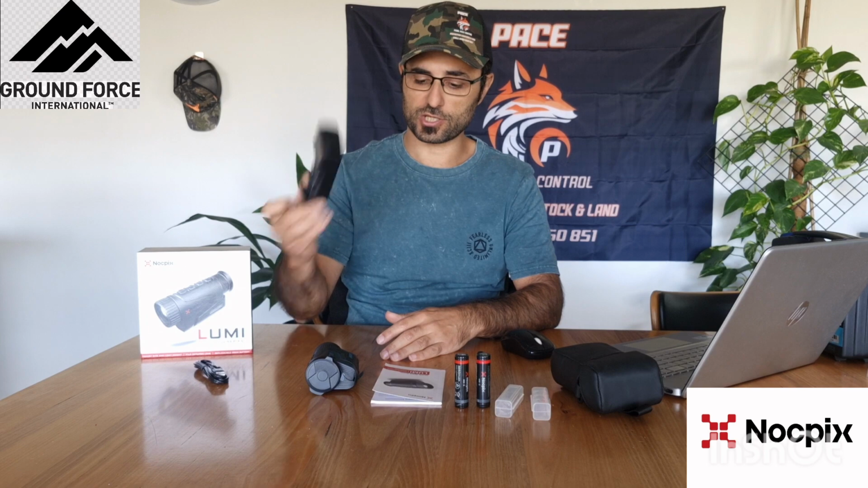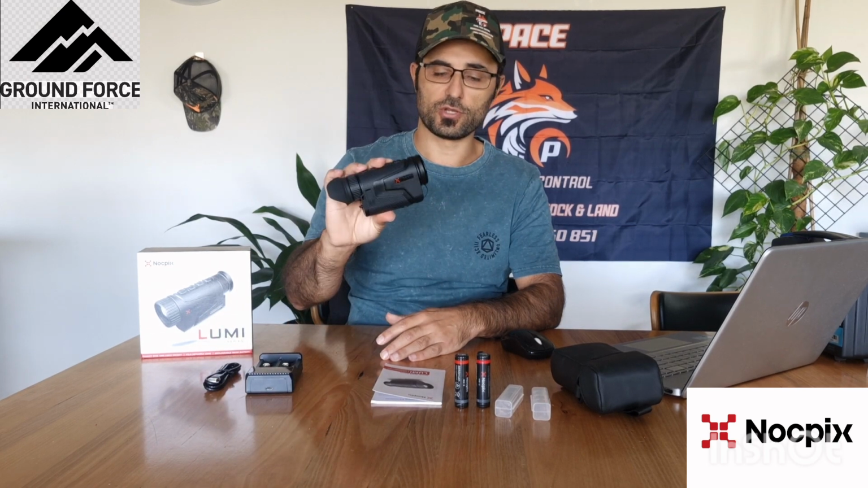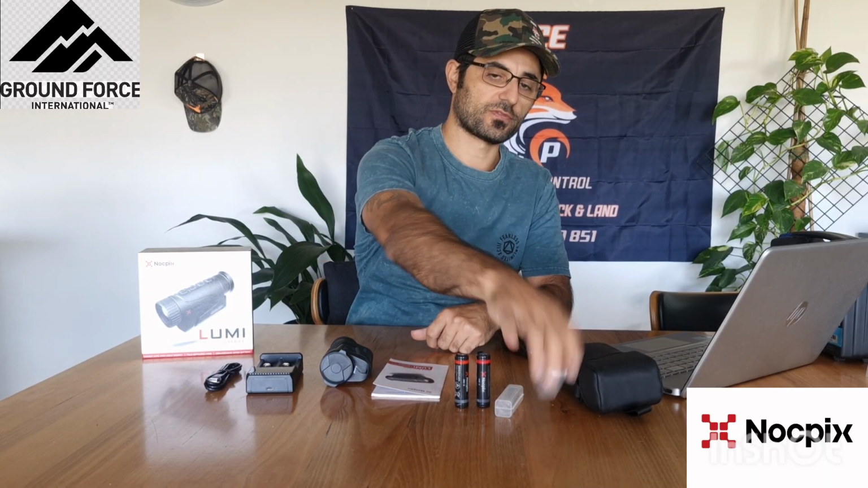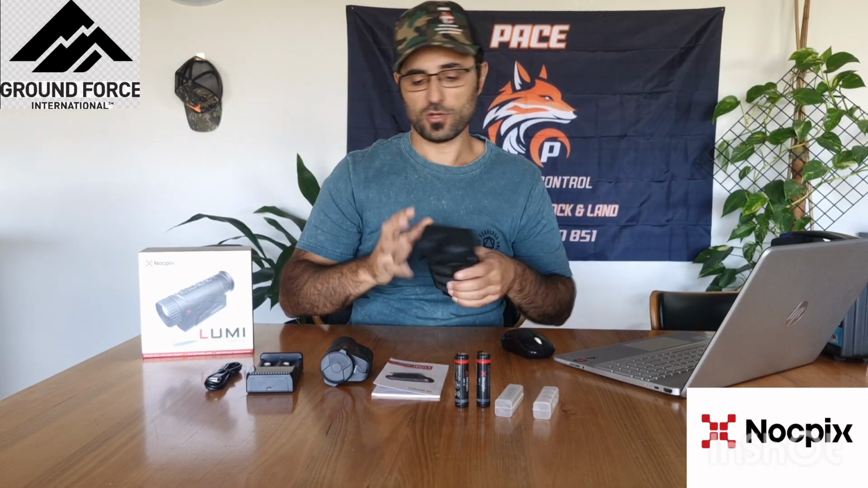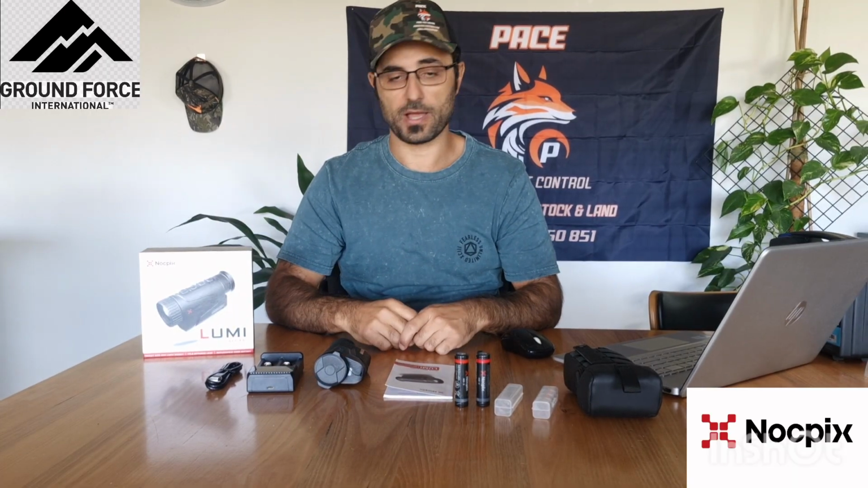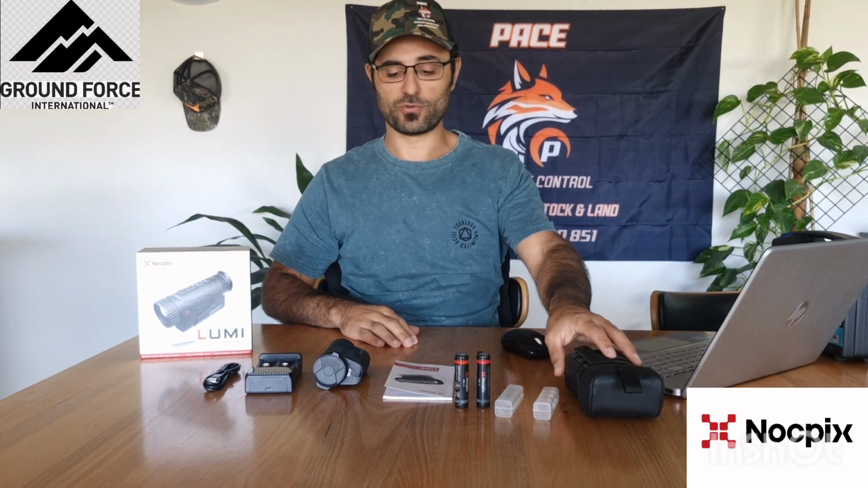So you get your charger, which comes with the charger cable, the unit itself, your quick start guide, two 18650 batteries with cases as well, and you get a carry case for the Nocpix Lumi. Also, you do get a lanyard with it, but this is a demo model that was sent out by Ground Force International, and the person who had it previously mustn't have put it back in the box, but I may do with what I had.